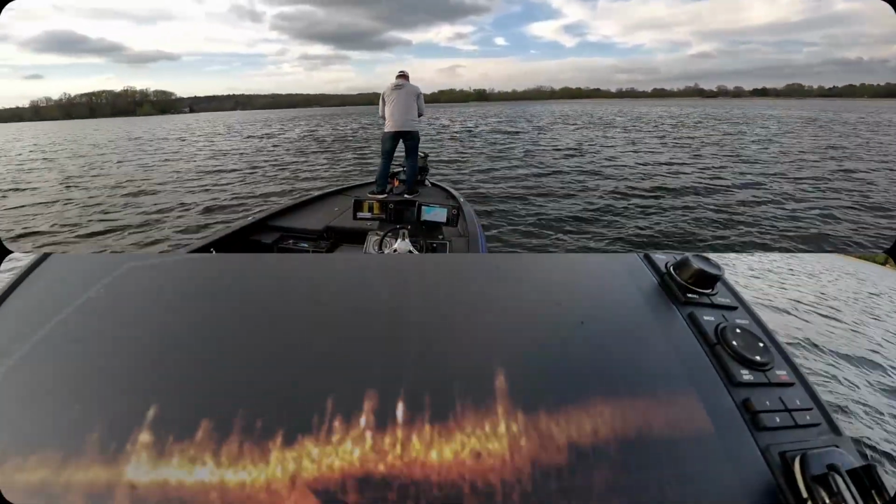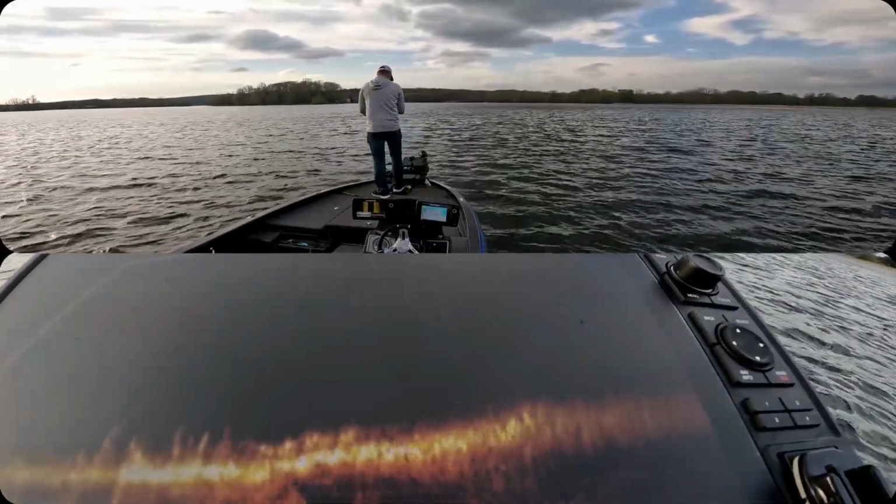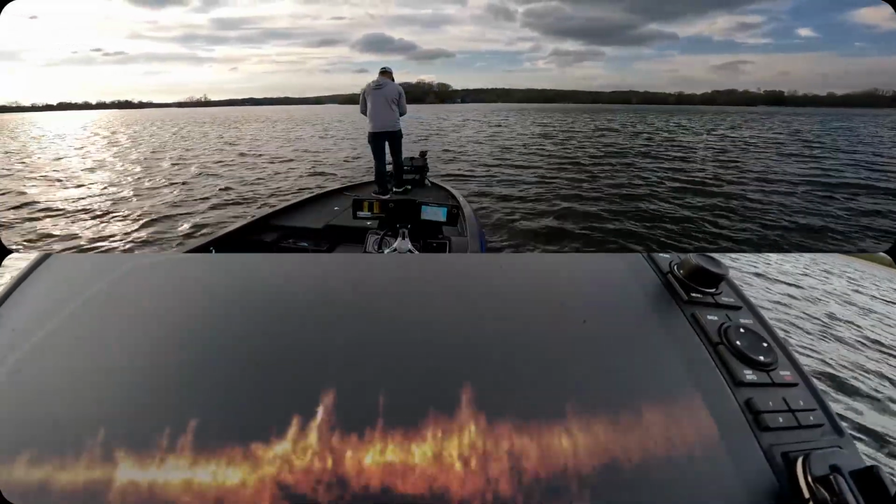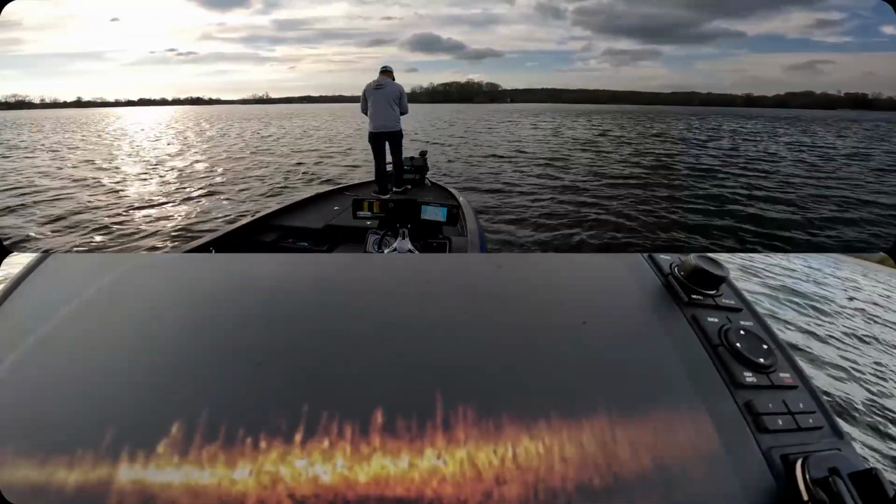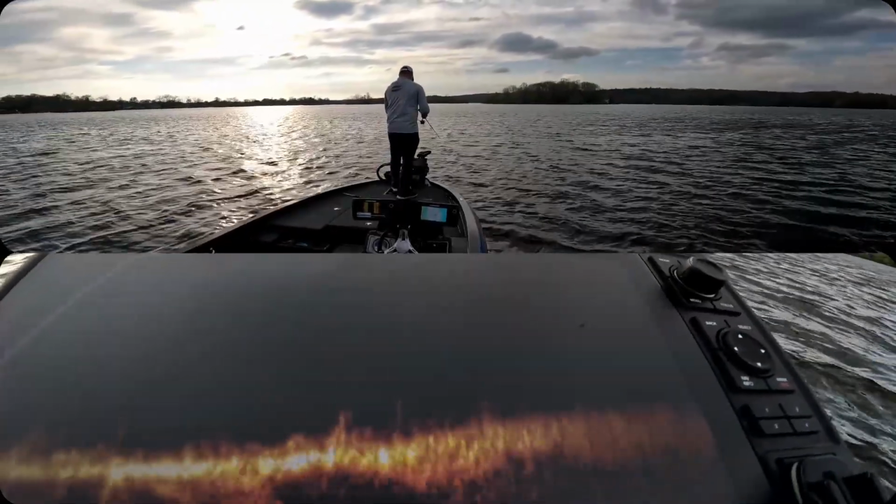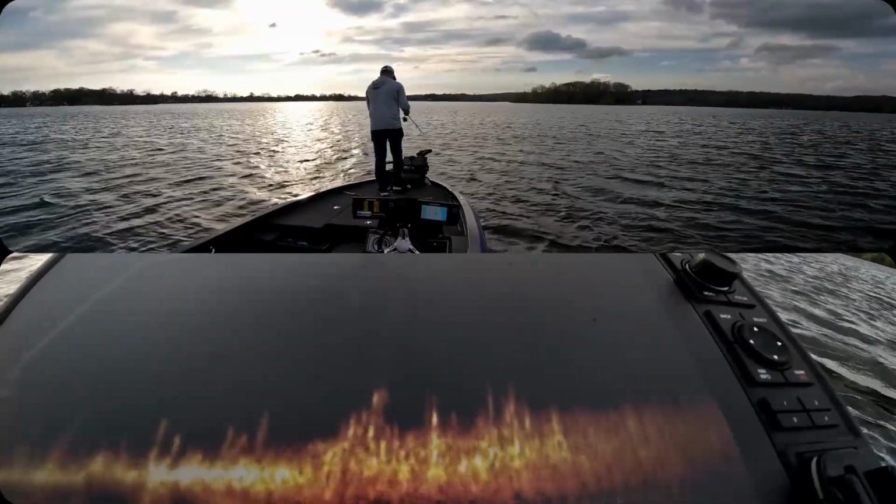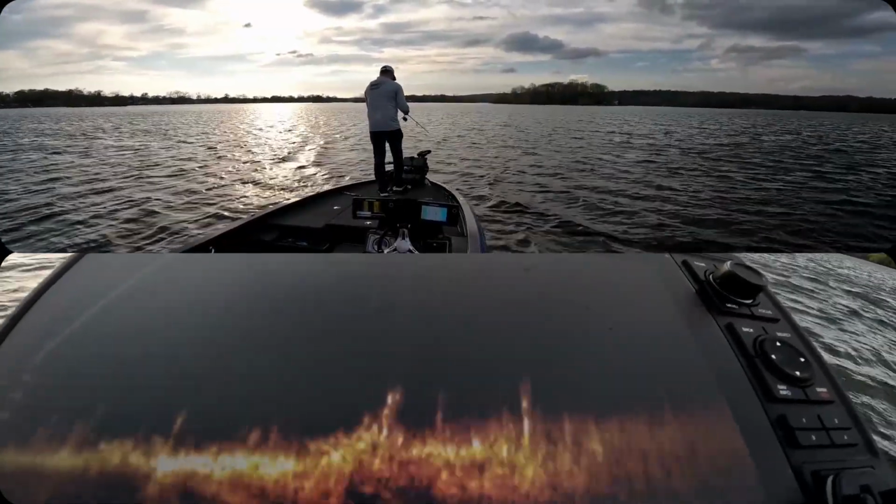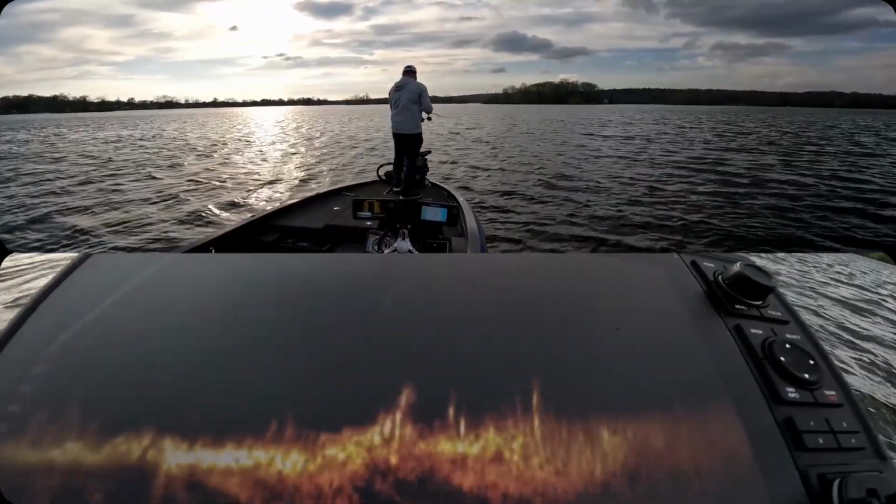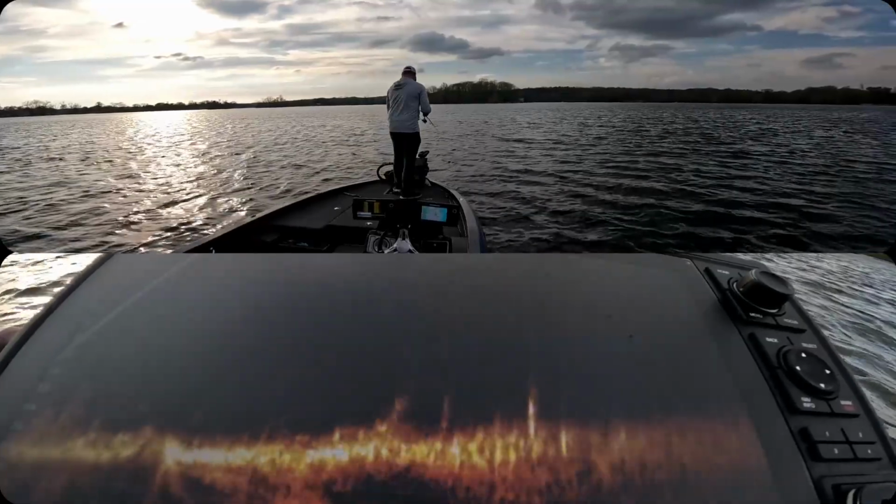And that is for sure a fish. The wind's gonna blow me the other way. I'm gonna try and find my bait, try and stay on my bait. I'm trying to show you guys a split screen of all this so you can see how difficult this is.